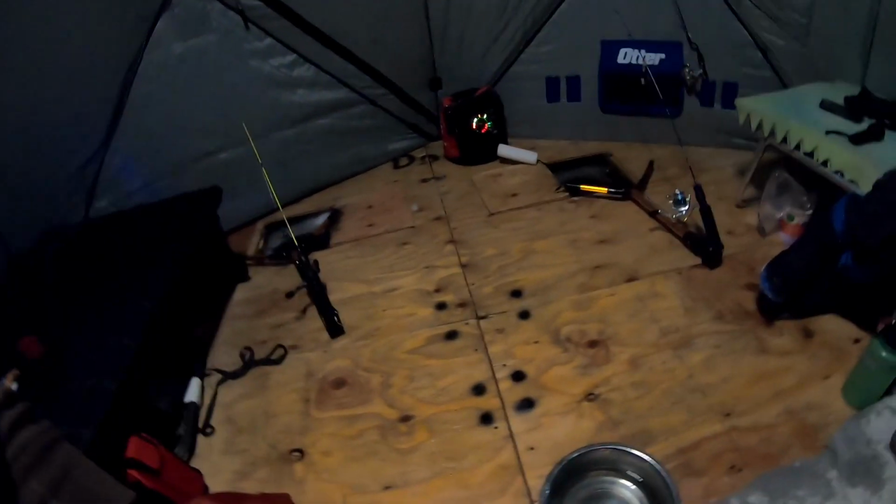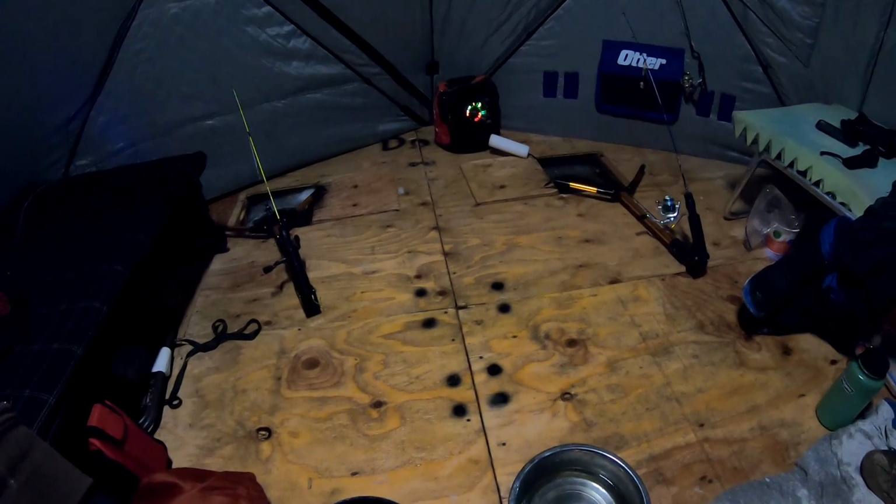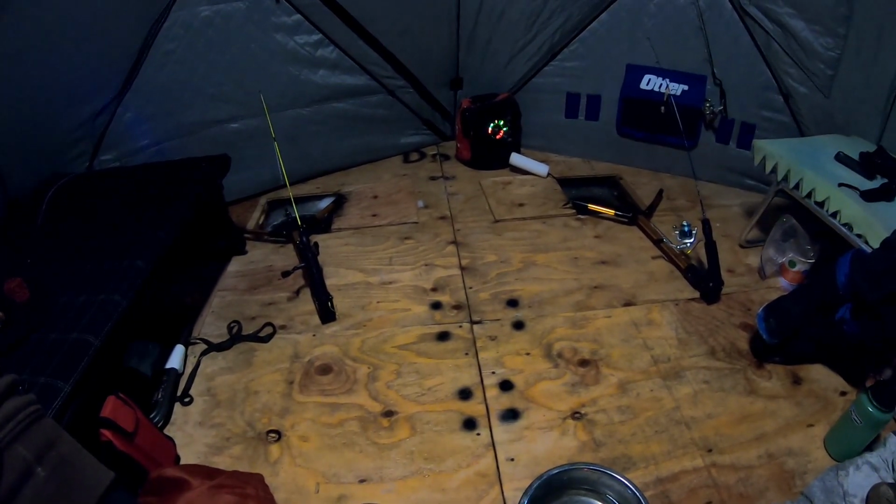Well, in typical me fashion, got a fish, left the camera sitting on the bed. I'll try to do better on the next one. Hopefully I can remember to grab the camera. I think Trenton's up to 3 and I'm at 2. So definitely started to catch a few. Hopefully we keep it up through the rest of the night.